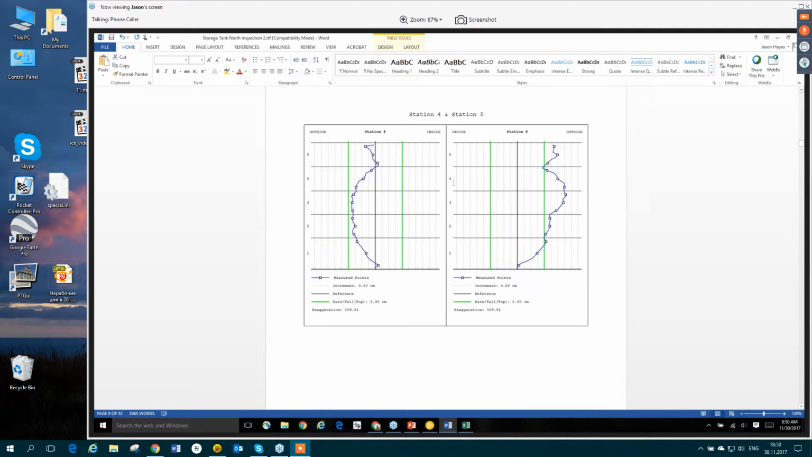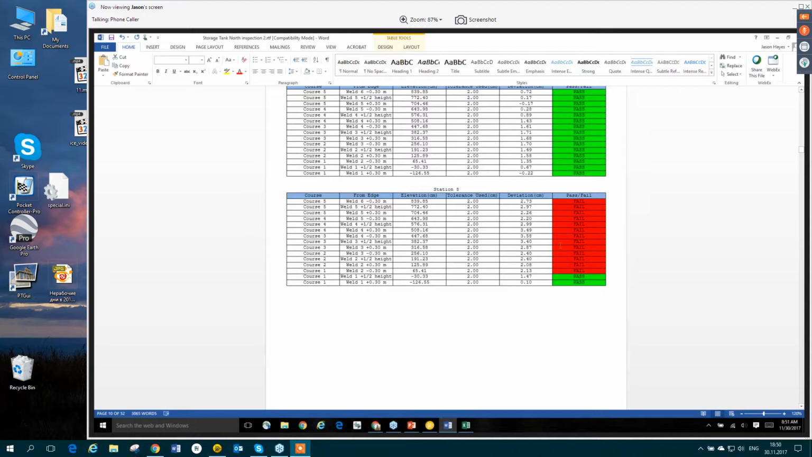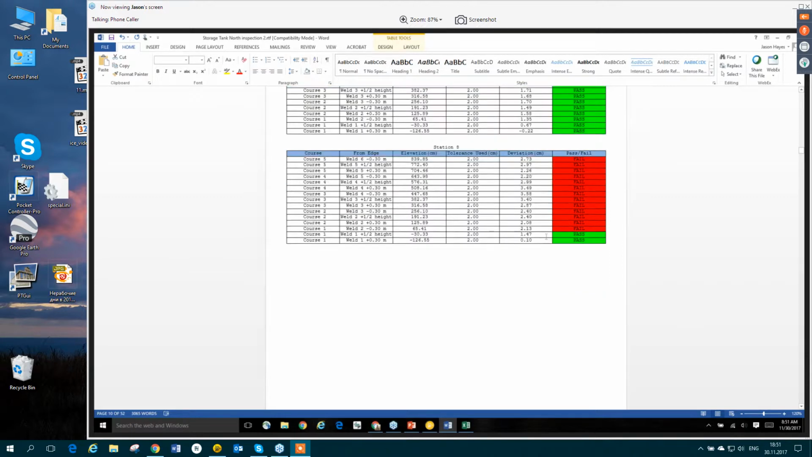So here's the last 2, 4, and the corresponding 8 across from it. Again, you can see there's some deviation out here. And if we scroll down, we'll see that deviation in our table form as well. Next, we'll get into the roundness.